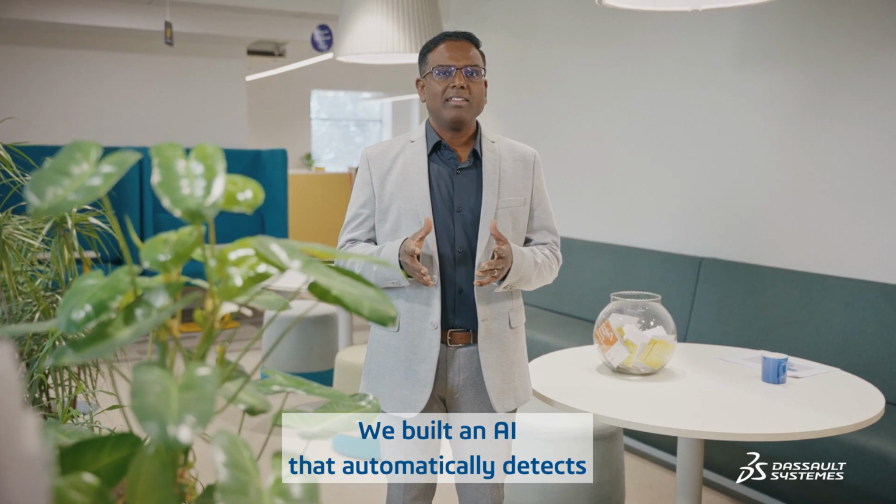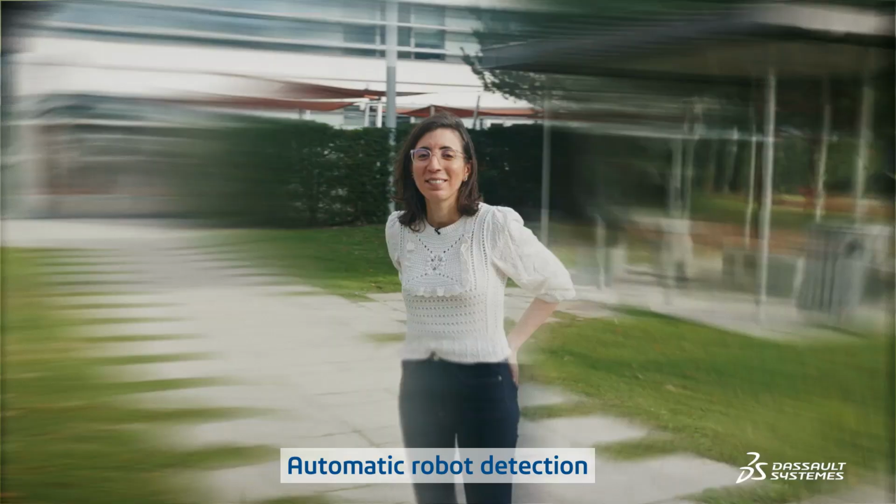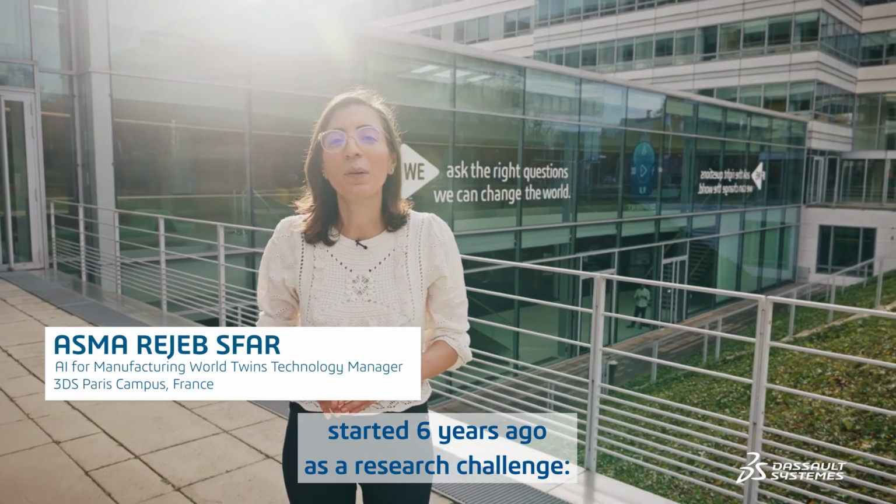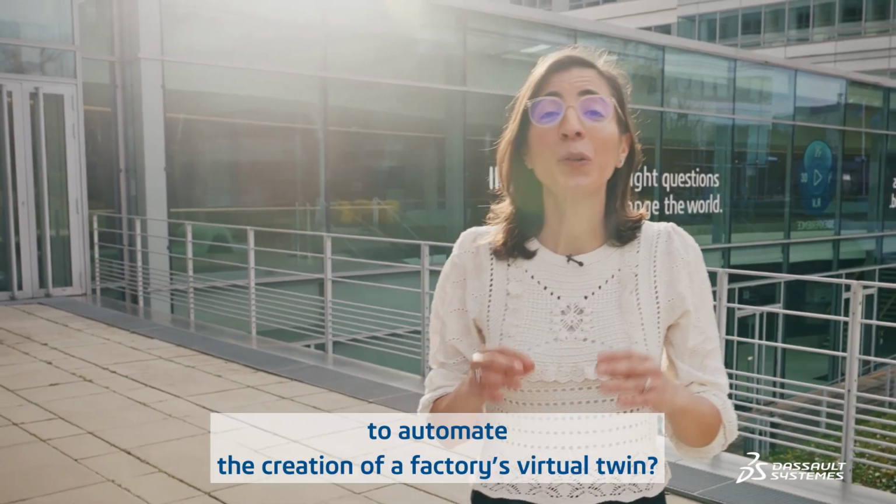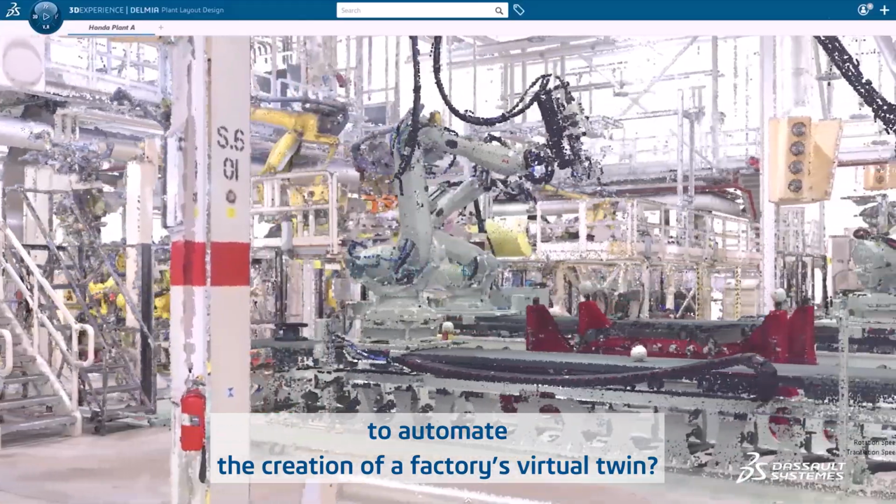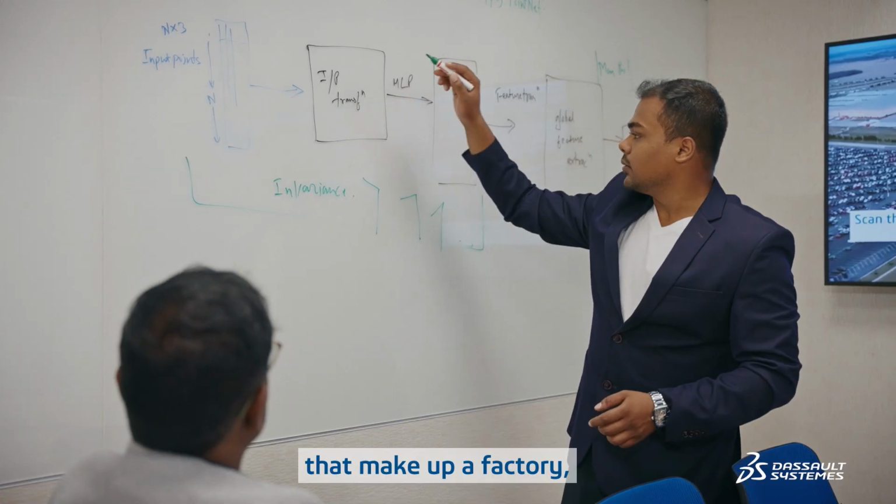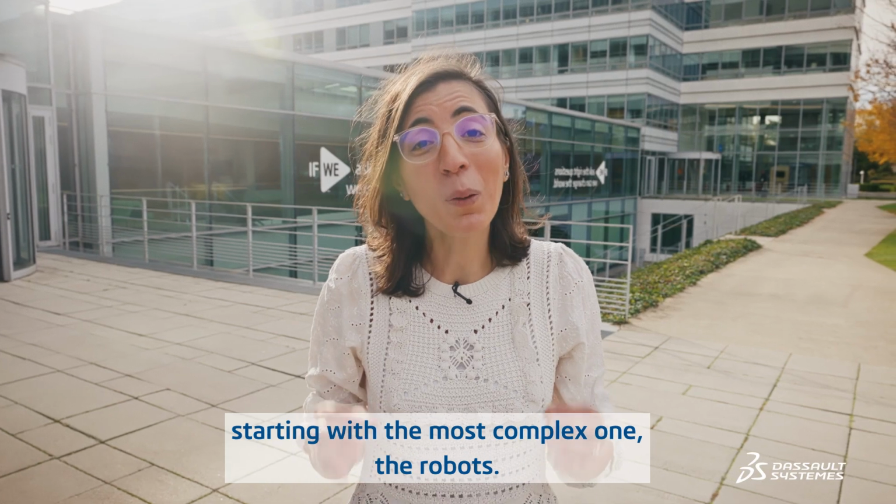We built an AI that automatically detects and identifies objects from 3D scans. Automatic robot detection started 6 years ago as a research challenge. How could we use AI to automate the creation of a factory's virtual twin? The first step for my team was to recognize objects that make up a factory, starting with the most complex